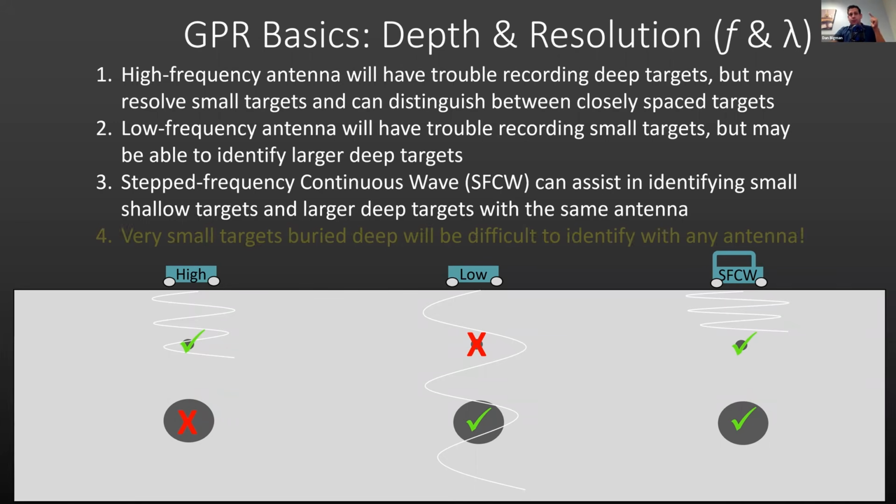But I do want to make one point very clear to everybody on the webinar, which is that very small targets buried deep will be difficult to identify with any antenna. There are still limits to physics and material science and properties that will not allow a high frequency component to travel very deep. And if you have a small object that's deep, you will not get those short wavelengths to get that deep within the structure to identify the small targets. So small targets buried deep will be difficult or impossible to identify with any antenna.